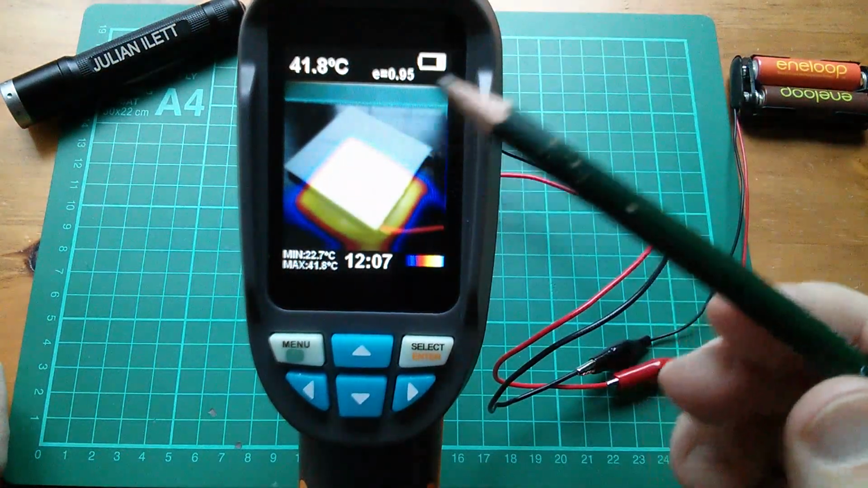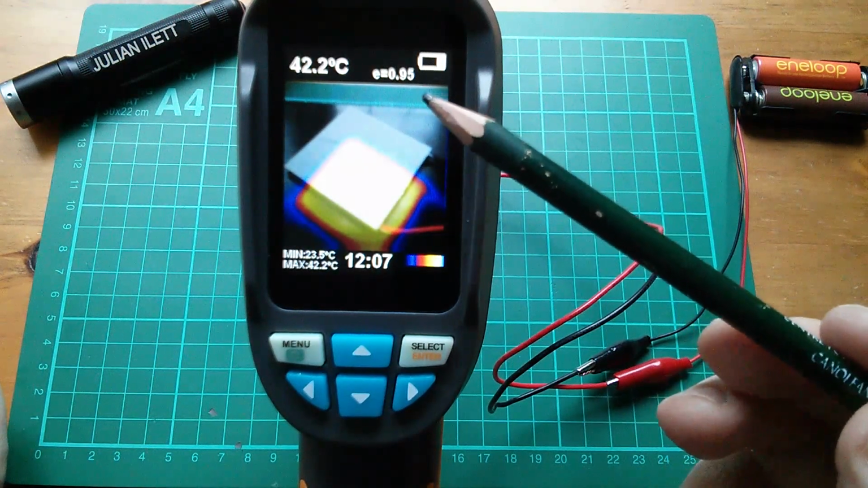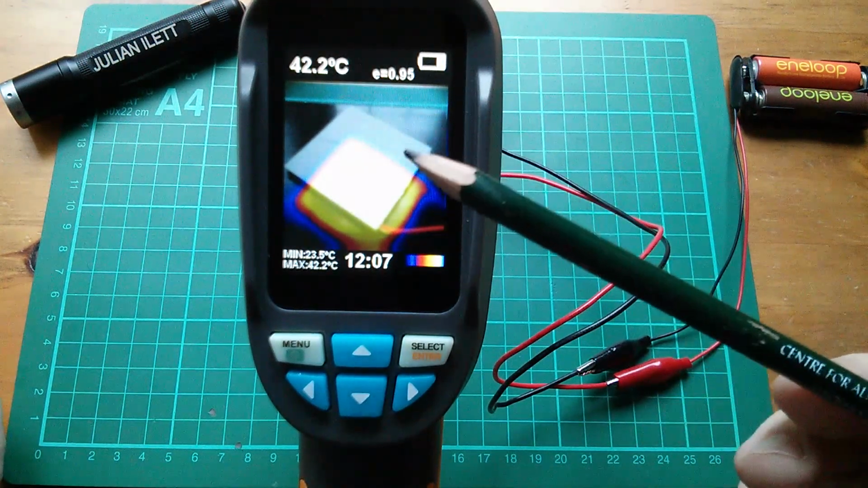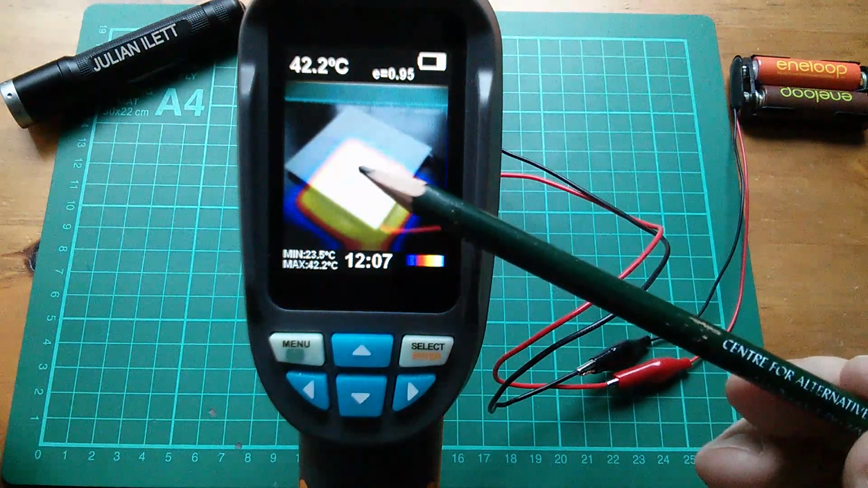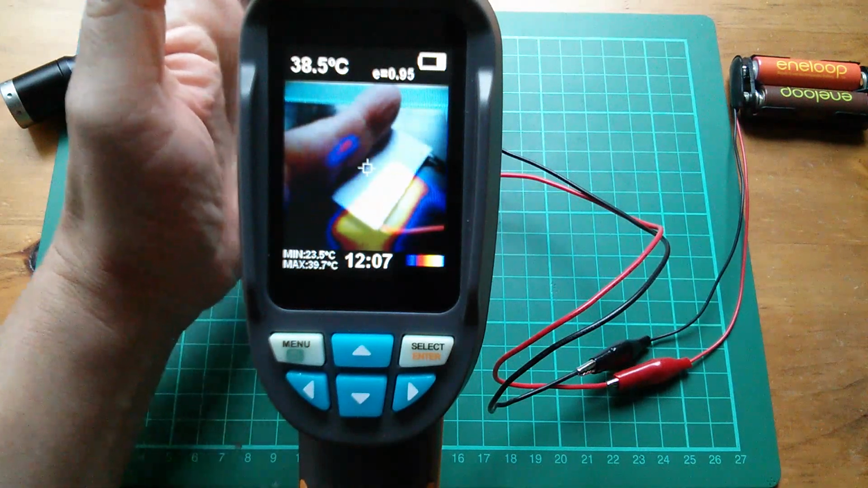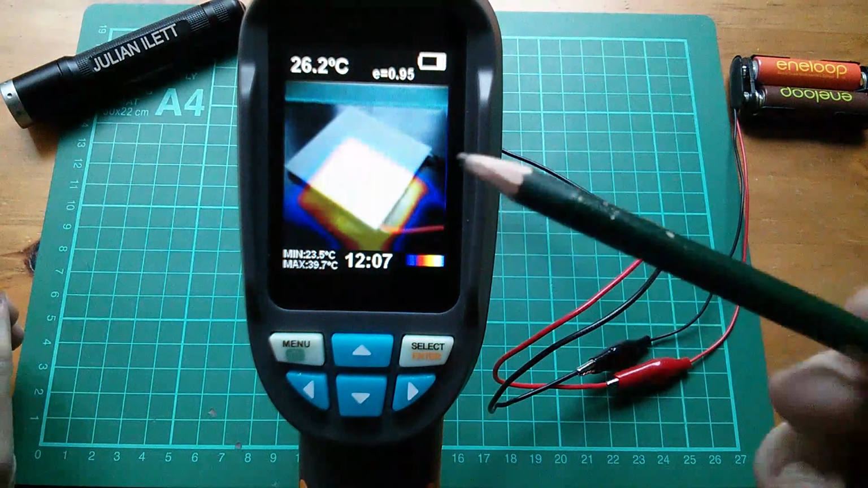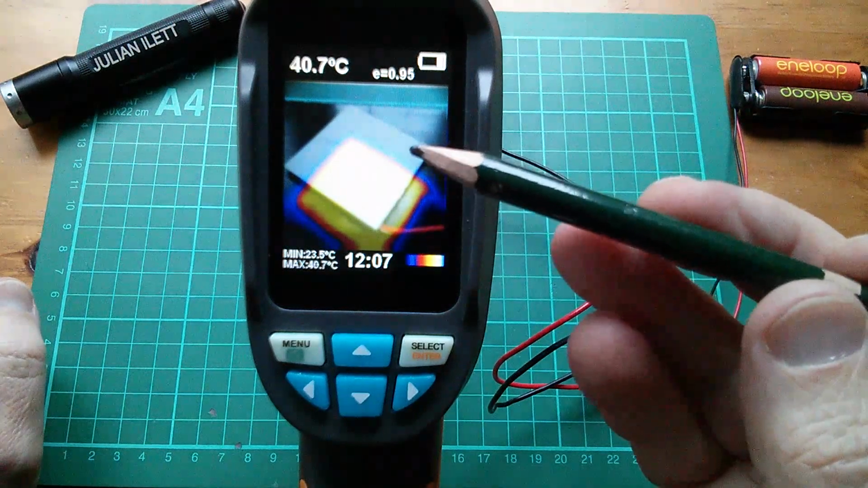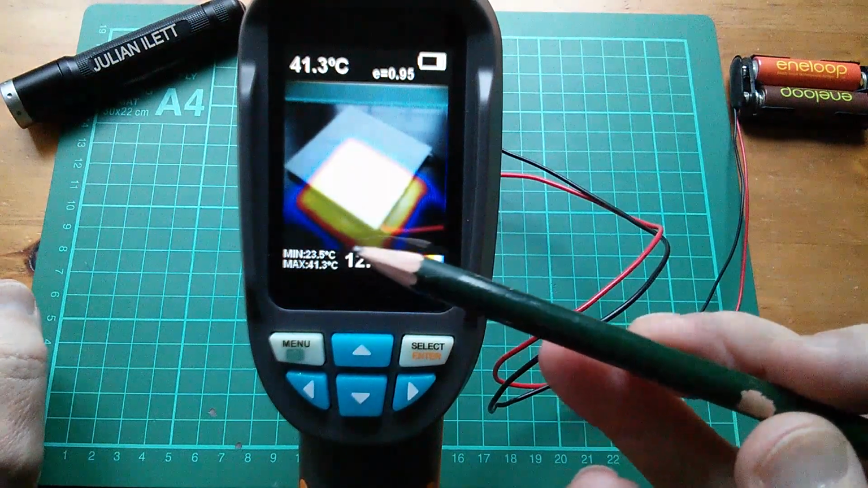Okay, what can we see on the display? Well, battery level, emissivity is currently set to 0.95. That is adjustable. The temperature of the target point, which is right in the middle of the screen, you can't see it at the moment because it's white, is 42.2. Let's just check the Peltier. Yeah, that feels like that's quite hot, but not as hot as a central heating radiator, so that would be about right. The min and max temperatures are 23.5, so that's ambient.